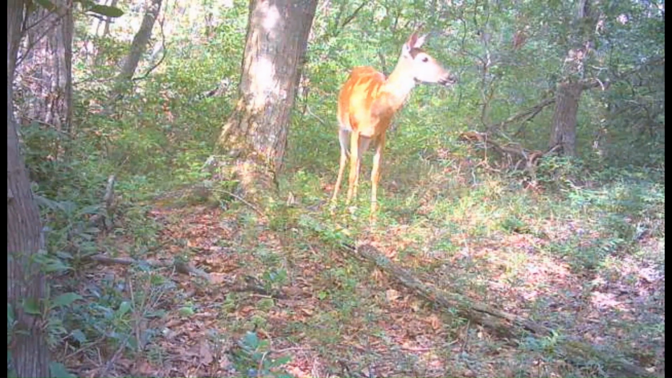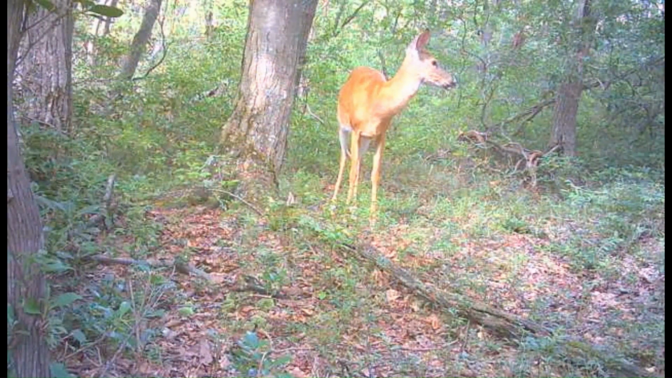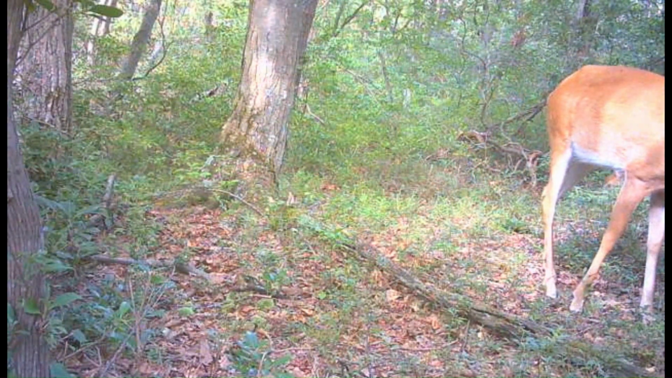I did clean out the trail down in here last fall, I think it was. It's not bad other than it needs a little trim back along the sides where you're brushing up against them every time you're walking through.